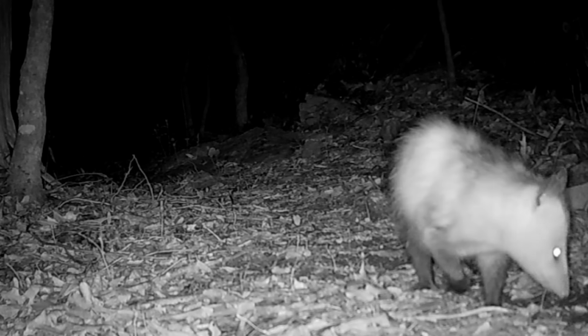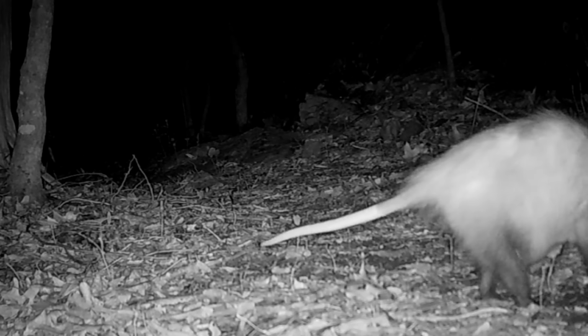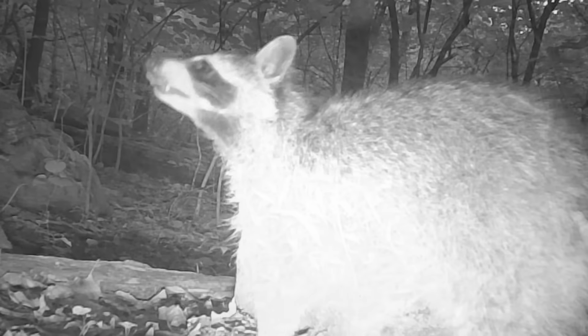Heading towards the pond. At the pond, there's a wet coon in the camera. But that's just about it. Nothing stepped in front of the cameras. And on the other one, if they don't step out of them weeds, the camera won't pick them up. But I know they're there, because there's water in that pond.